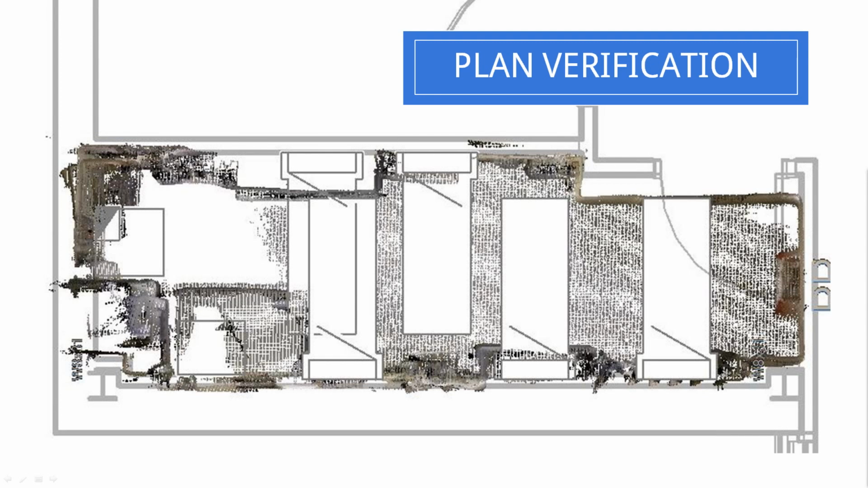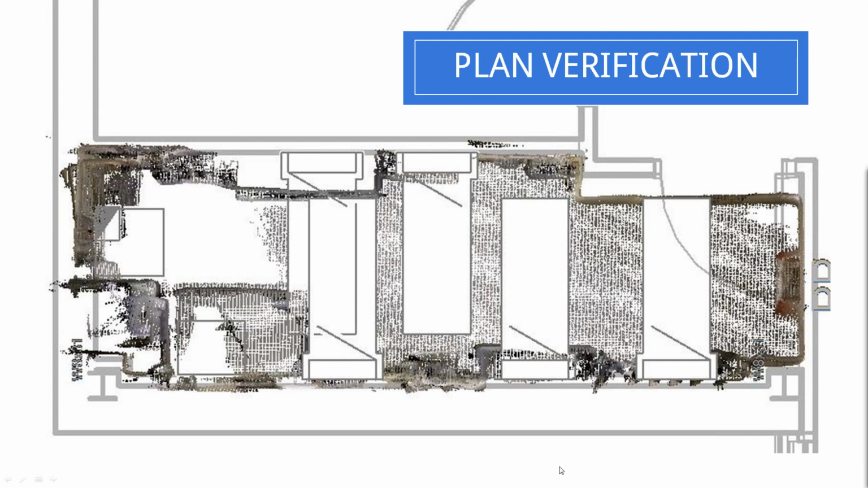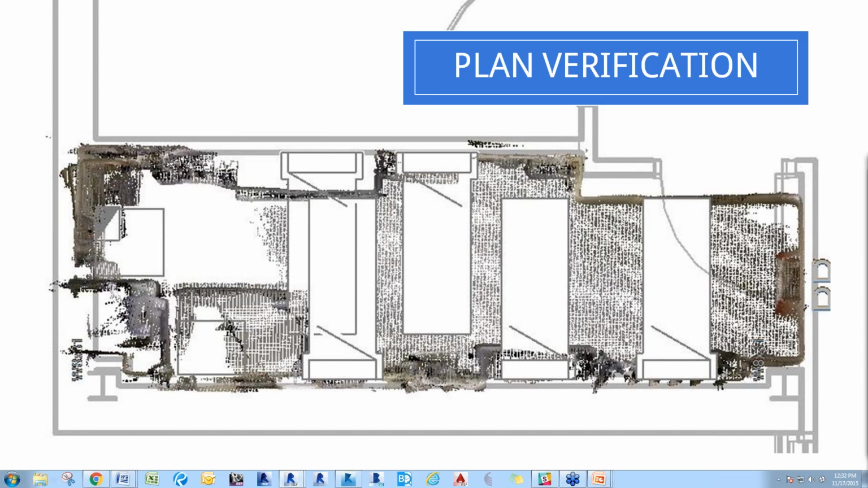So, just to talk about some of the actual use cases that we found in the field, we've found that using the scanner allows us to go through and, I'm sorry, one second, I'm having a little bit of trouble pulling up the model that pertains to this portion of the presentation. There we are.